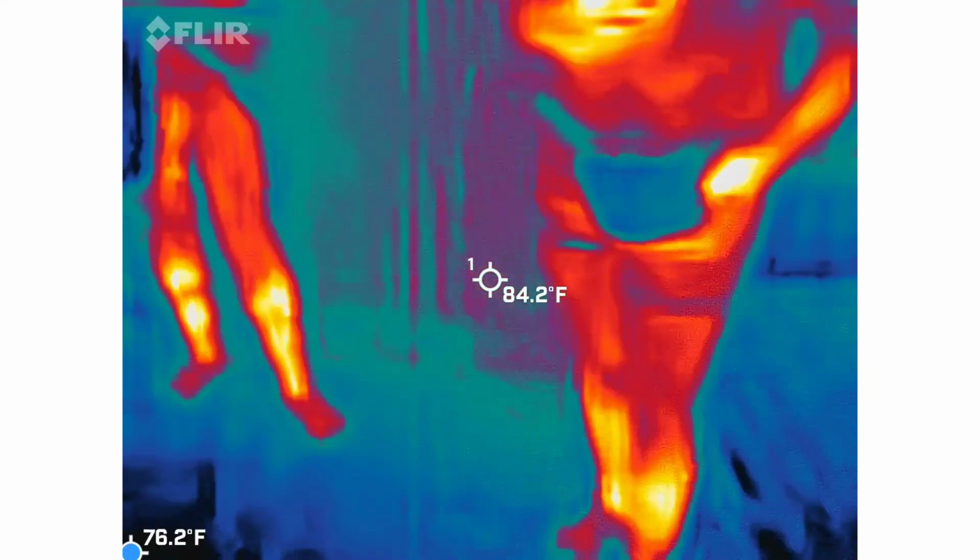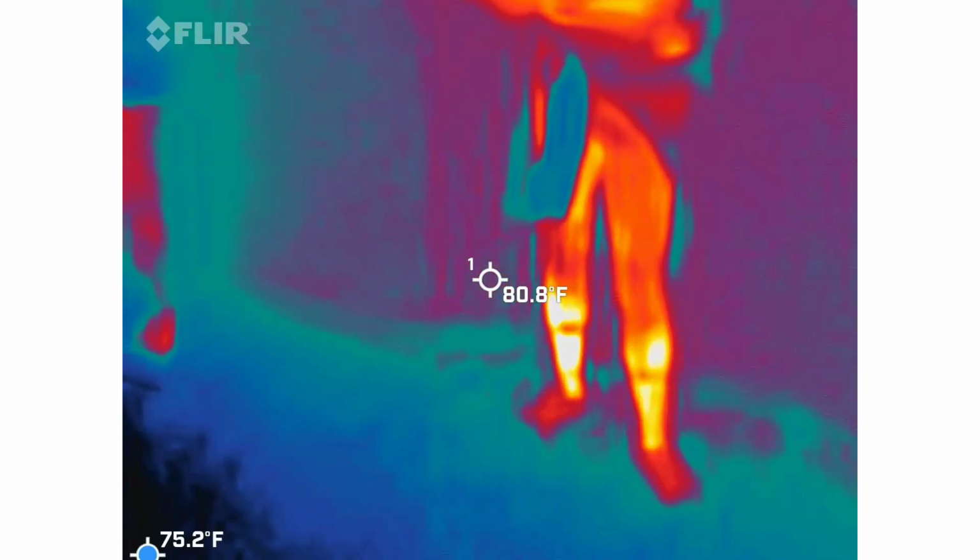But these people down here, they were definitely considered lower class. I'm not going to put up with that smell of low tide.